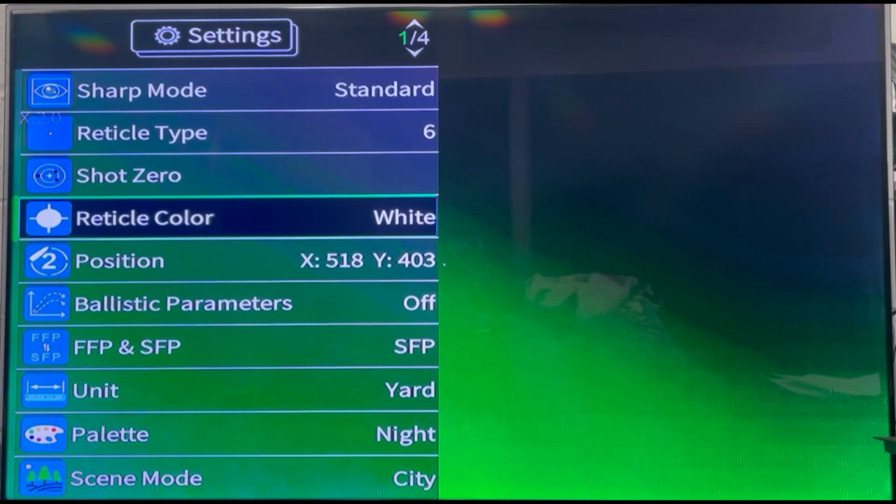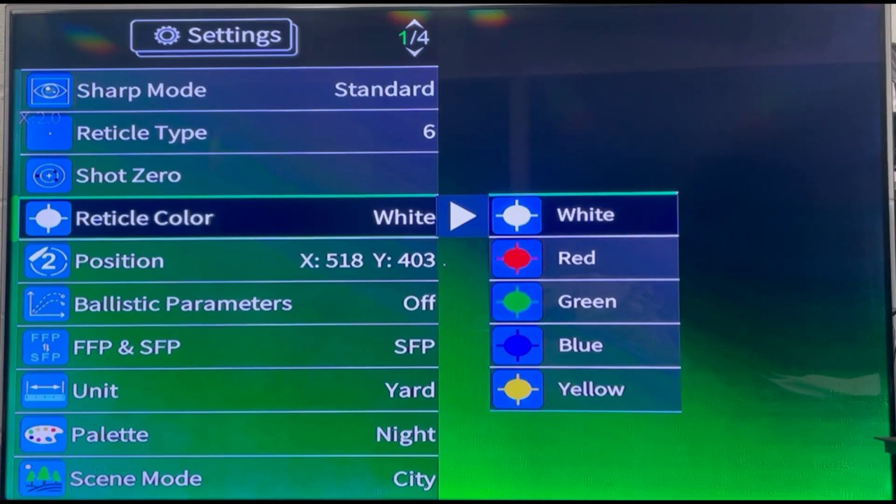Reticle color. It comes in handy to be able to change the color of your reticle depending on the environment and color palette you choose to hunt in. For example, if you use the night color palette and a green reticle, it may be difficult to see. The options you have are white, red, green, blue, and yellow.